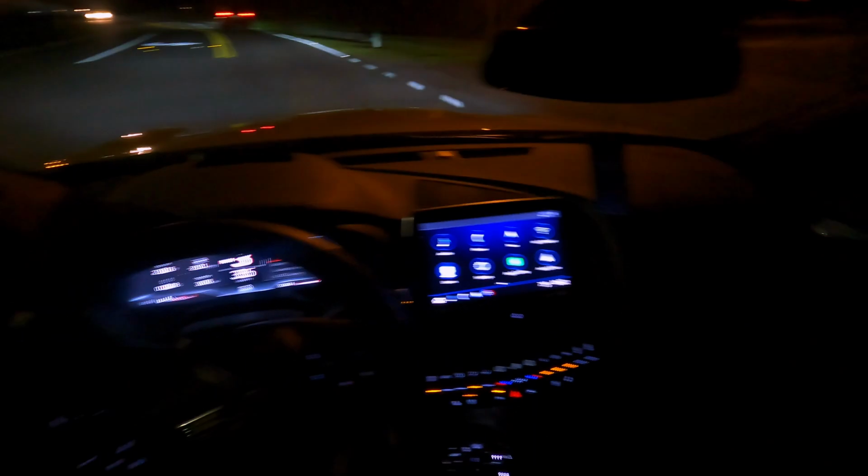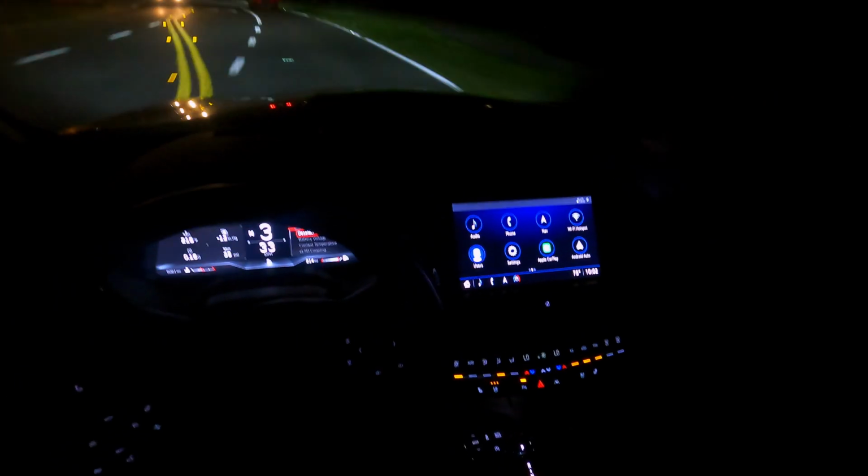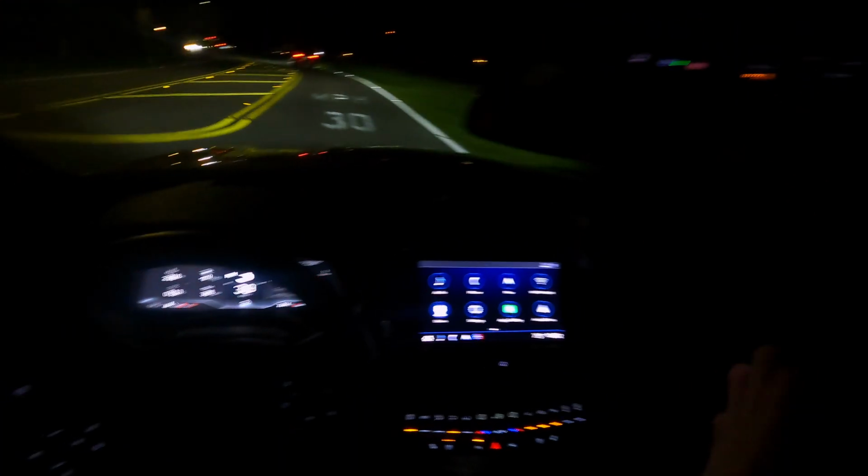Yeah, I'm trying to see the screen on the GoPro. I really hope this still looks good, because if it doesn't, I'm gonna be pissed.